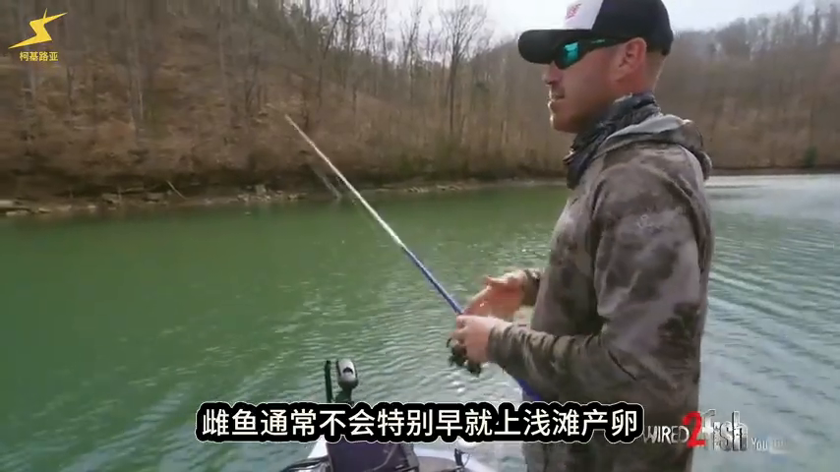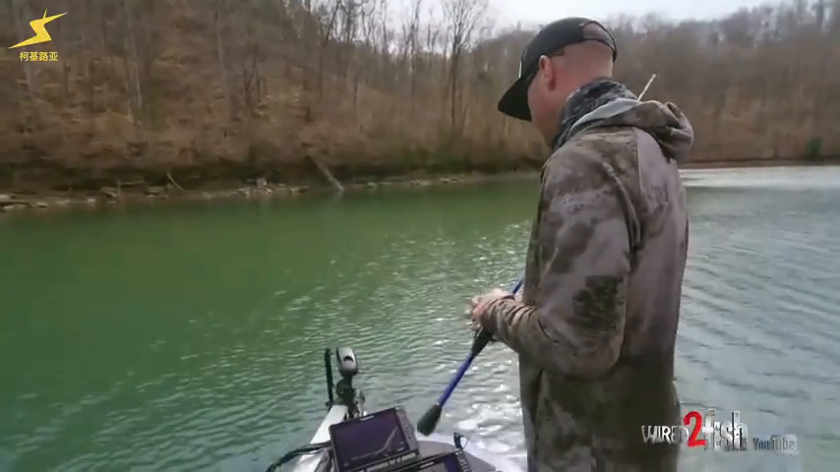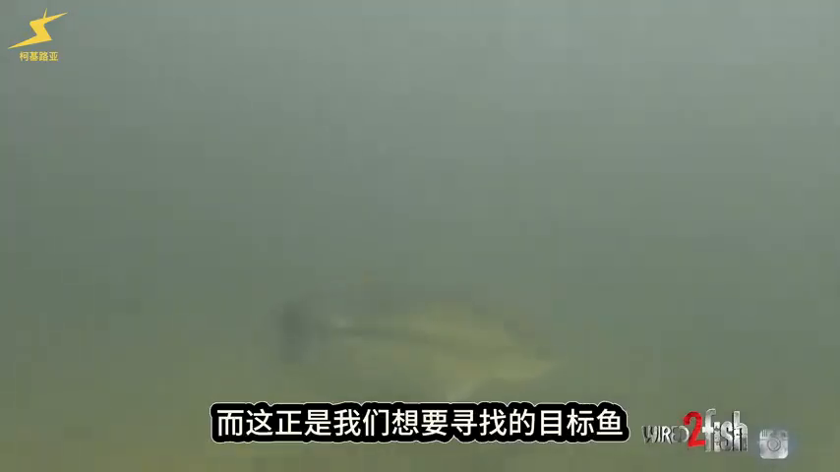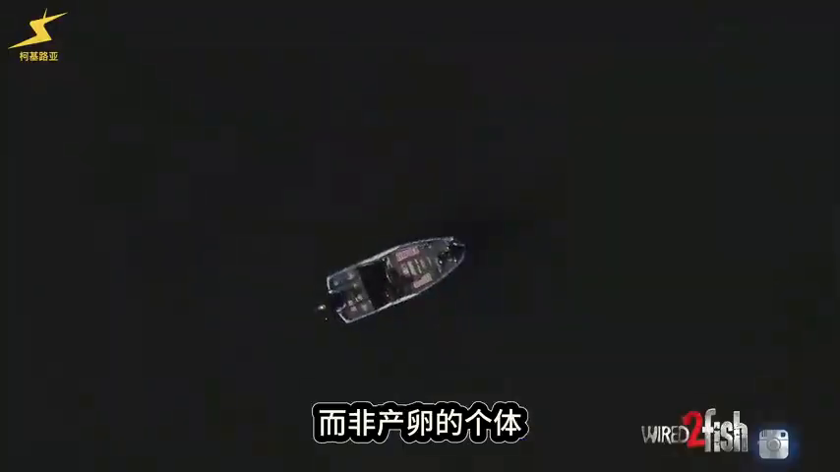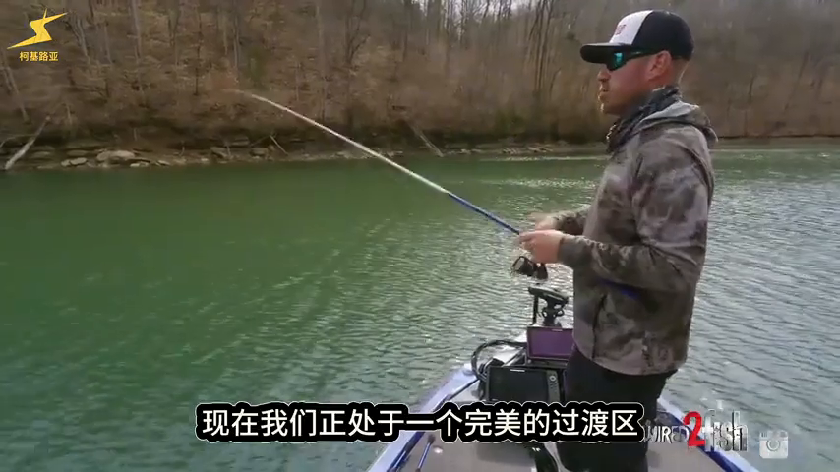The females a lot of times won't slide up really early and spawn. They'll hold off and wait for their perfect conditions, where the males slide up there and make the beds. The ones that are still worried about eating are the kind that you want. You want the ones that are really focused on the feeding aspect more than the spawning ritual. So right here we're sitting in a perfect little transition place.